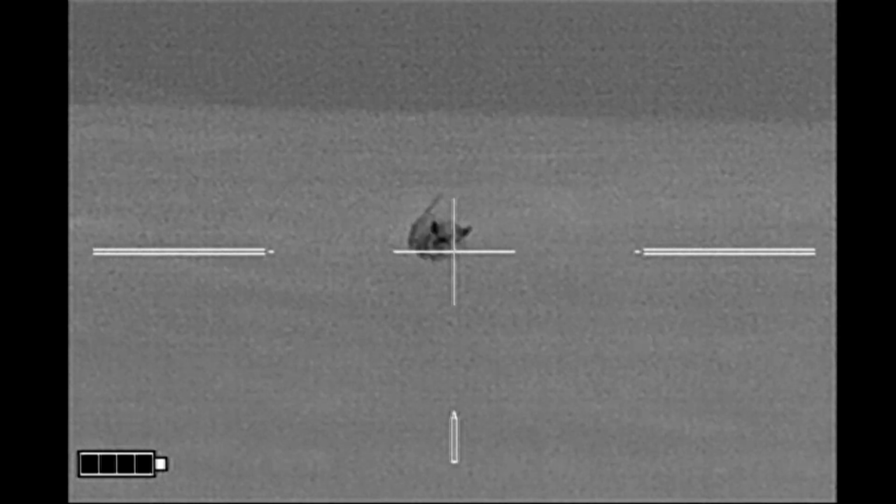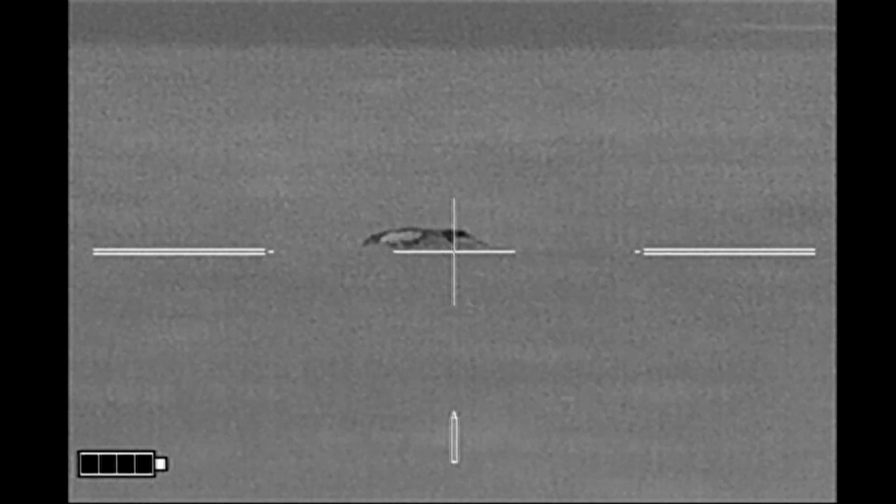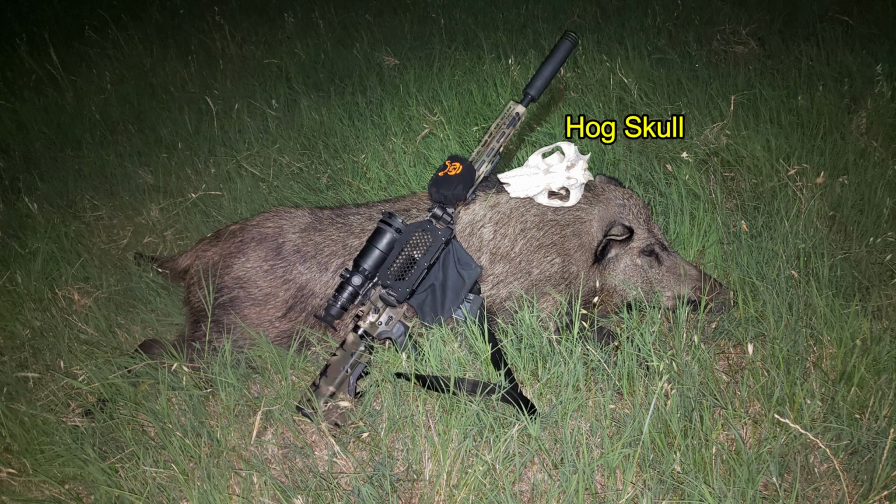And here I let him wind it out a bit. And there he crashes. And a quick shot to finish him. This was a 200-pound boar with the first shot at 150 yards or so, the second shot at 90 yards, and his head is propped up there on the skull of one of our previous victims.